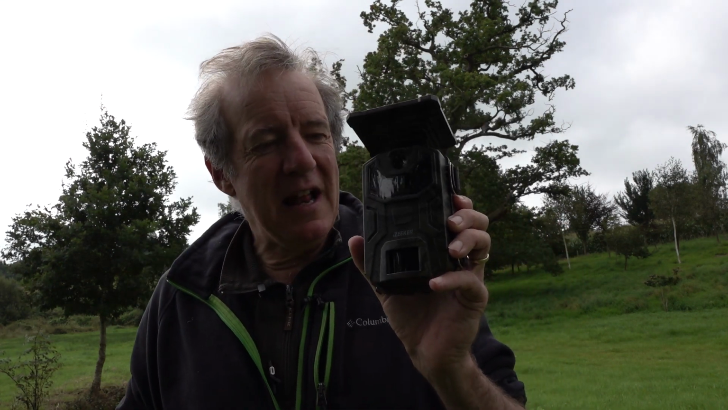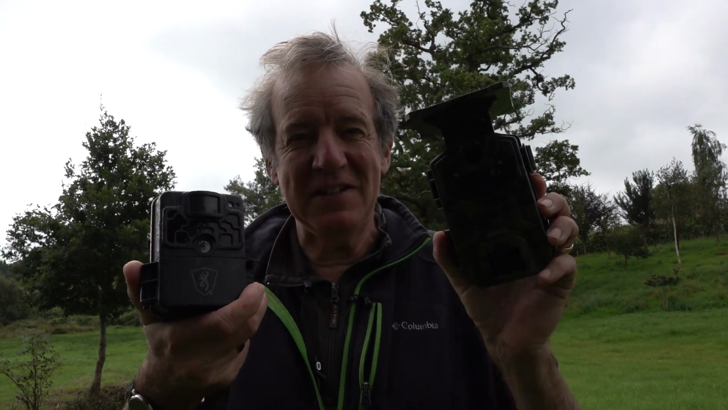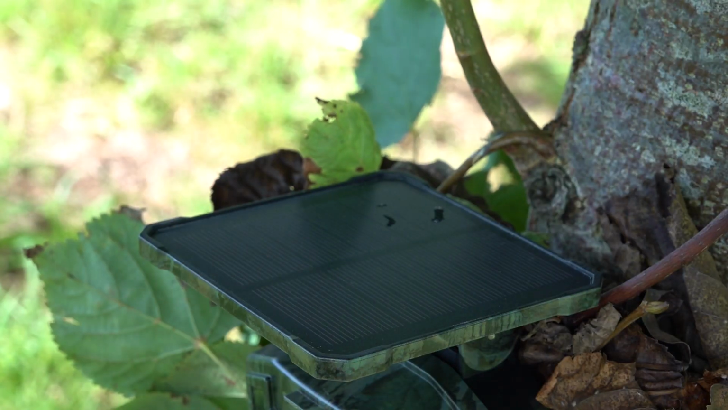Now, the clever bit about the iZeeker, where it definitely scores over the Browning, is it's got a solar panel on the top, so it doesn't require any batteries.